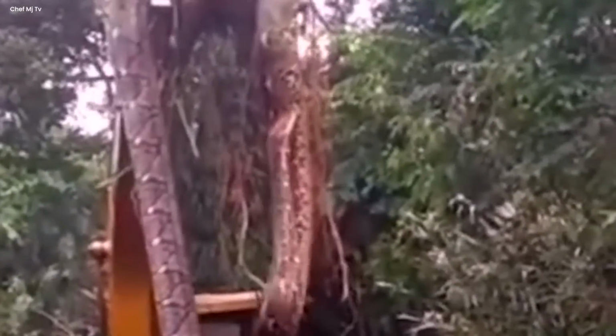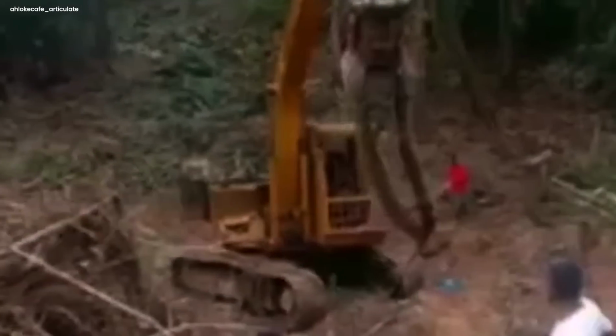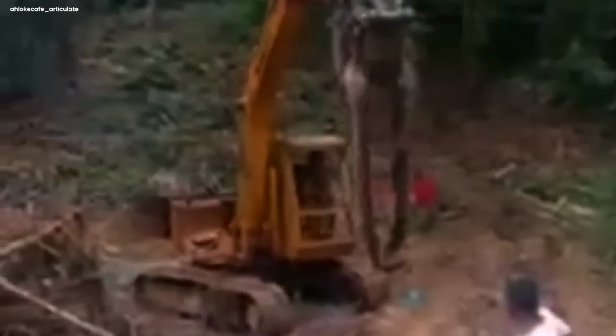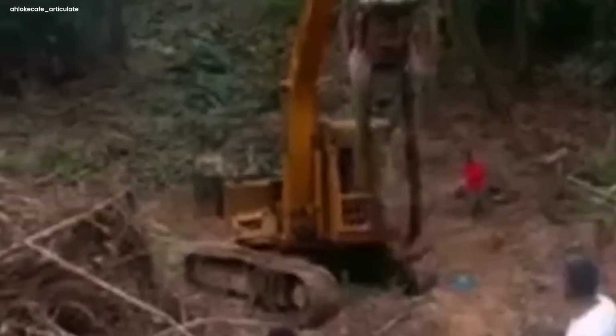How did this enormous snake end up in the middle of the mysterious forest? Were there other animals in the forest, and were they terrified of this gigantic snake? The more they thought about it, the more questions they had. The forest seemed to hold secrets, as if it had stories to tell. People wondered if the snake was a protector of this strange place, or if it was trapped by something unknown. The air was heavy with fear, and the only sounds were the occasional noises from the crane.